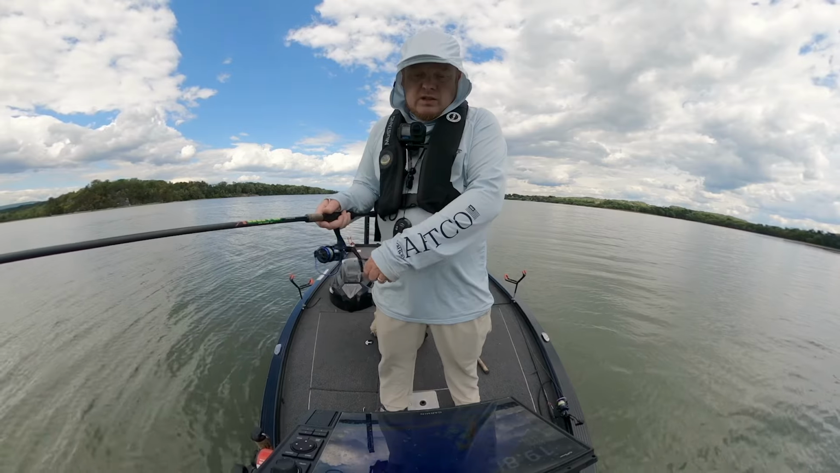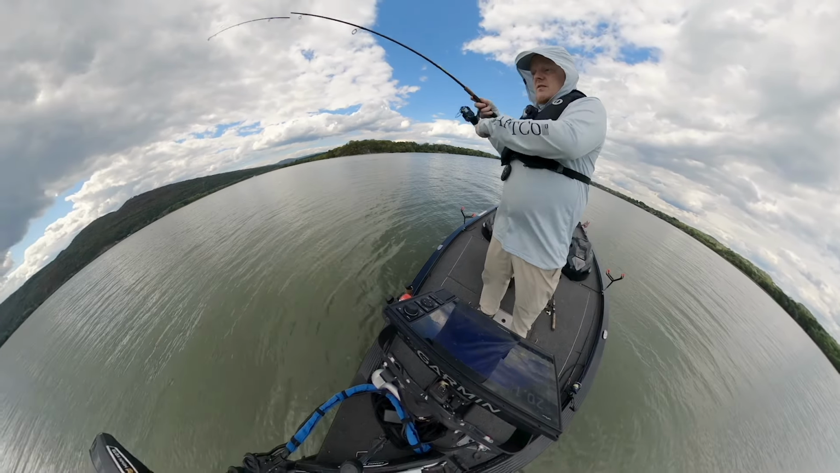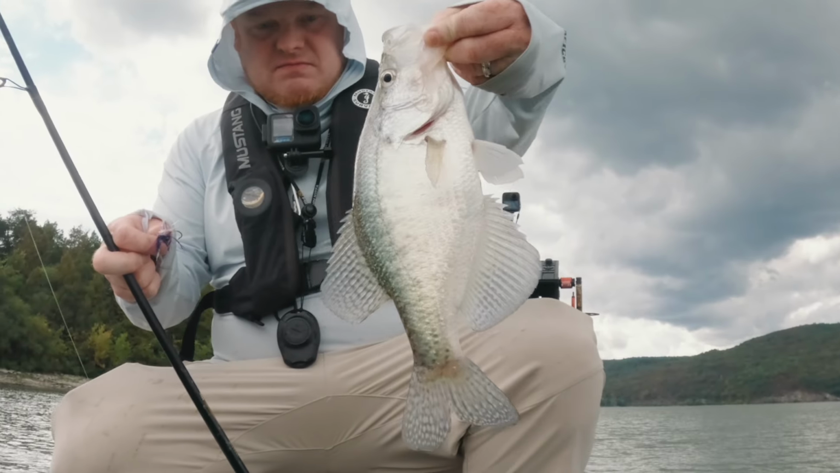So sometimes you got to improvise, play around with things, see how it's going. But definitely probably Fisher's technique that he figured out of just dropping down in the school and then reeling up slowly from the bottom. That was probably the most productive technique we had today.